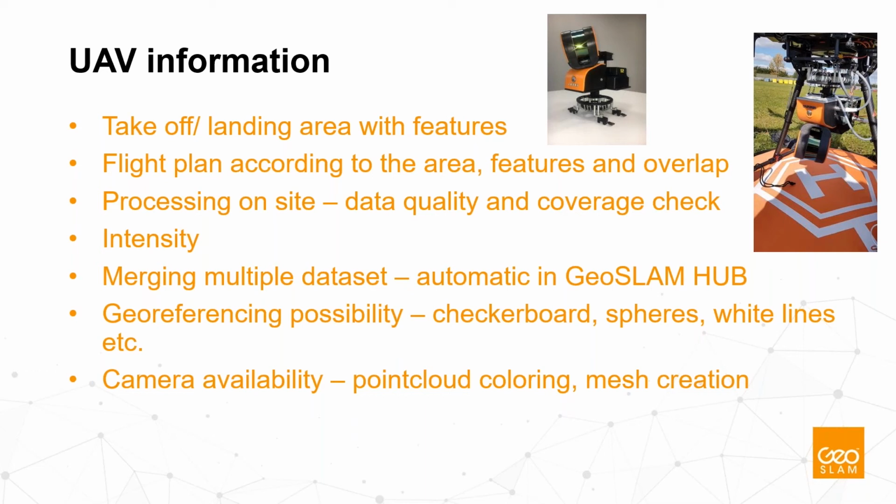We can suggest how to define your flight plans according to the area and features you are surveying. We have our experts doing that, and of course, when you survey, you also need to georeference your data.